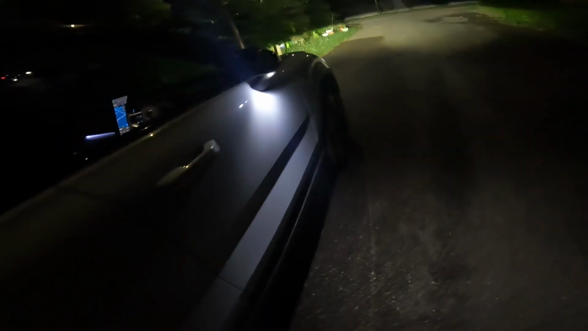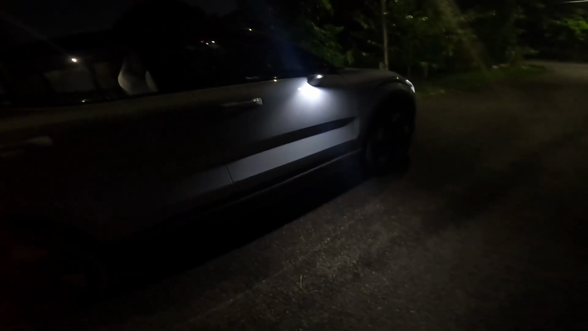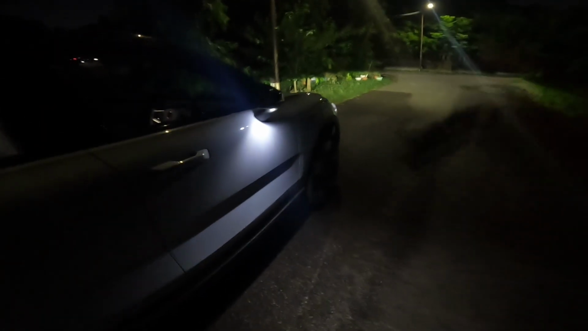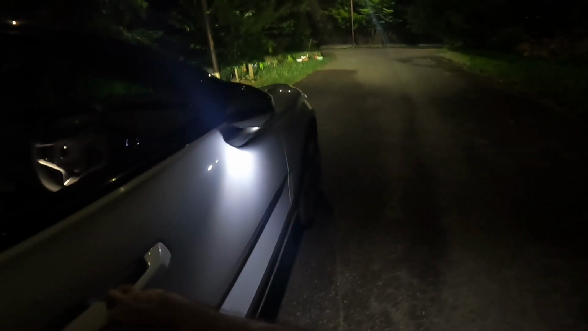I'll try that again because I noticed when I opened the door. Okay, so unlock. All right, now we'll focus on the headlights. All right, did you see that?